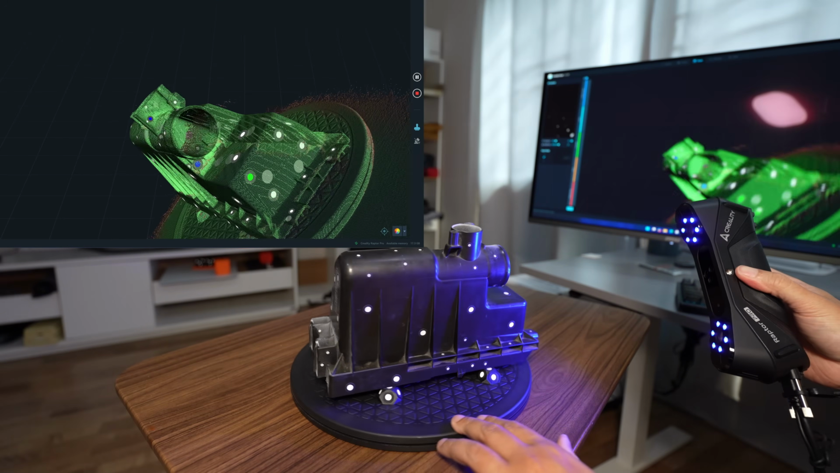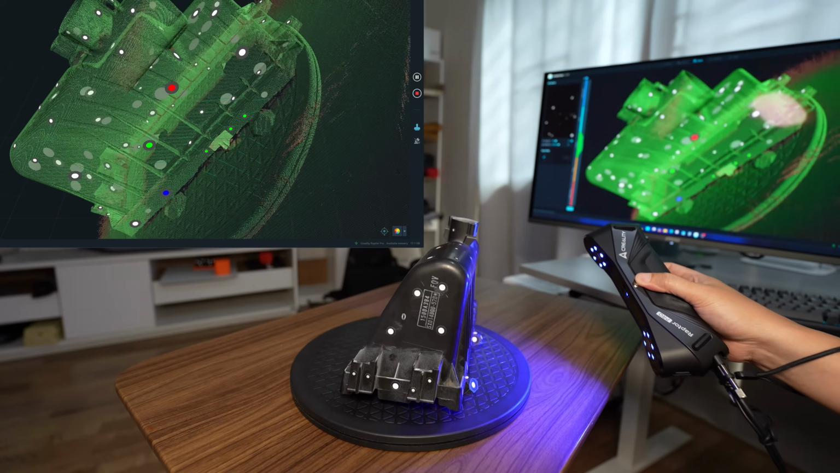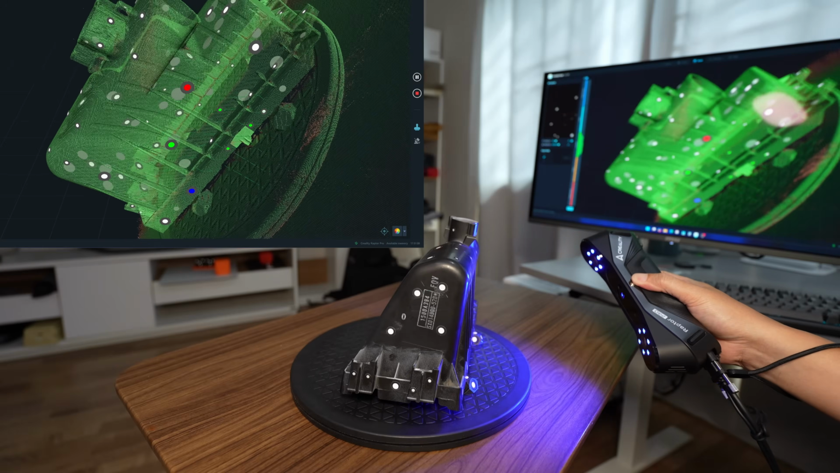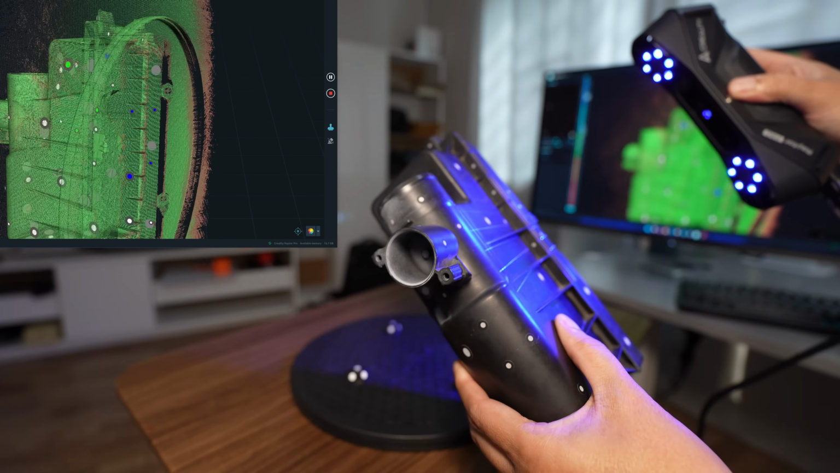that area. So now it will start scanning. You see that? The deleted area will be filled with the 0.15 millimeter resolution, so it's a high detail area. Okay, I'm picking it up and I'm going to scan all the sides.